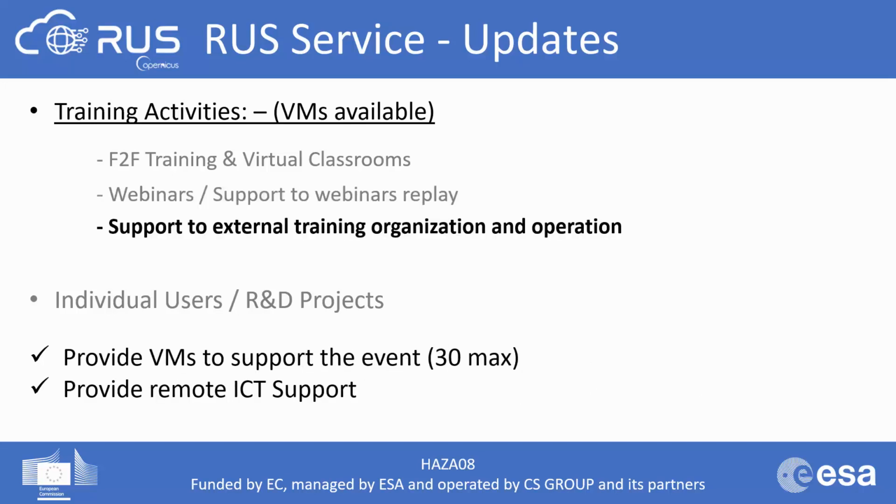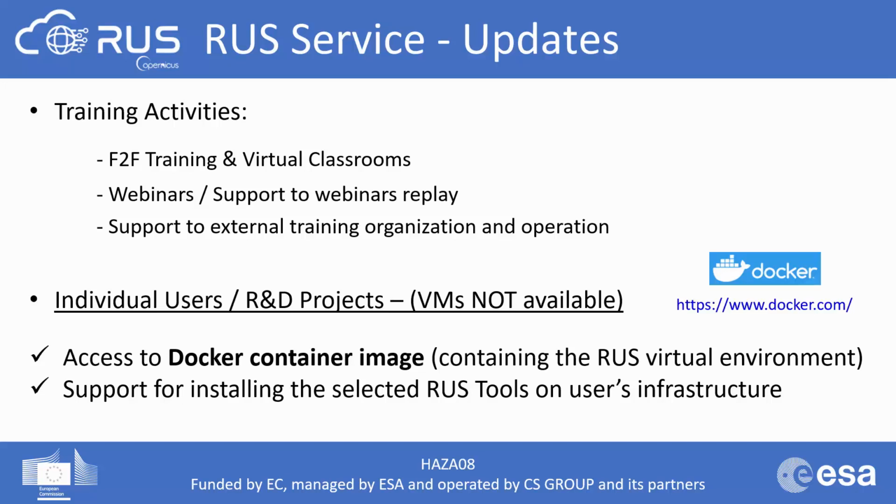For the external trainings, 30 VMs maximum will be provided per event, and the participants will benefit from the remote support from our ICT team. Moving to the individual users that want to perform any project, the standard RUS VMs provided so far will not be available anymore, but instead the solution of the Docker container image will be offered. It will contain the RUS virtual environment, and our ICT team will provide the necessary support for accessing the Docker, installing the selected RUS tools on your own infrastructure, and enriching the RUS training kits. You can read more information about the Docker at the link provided on the right.